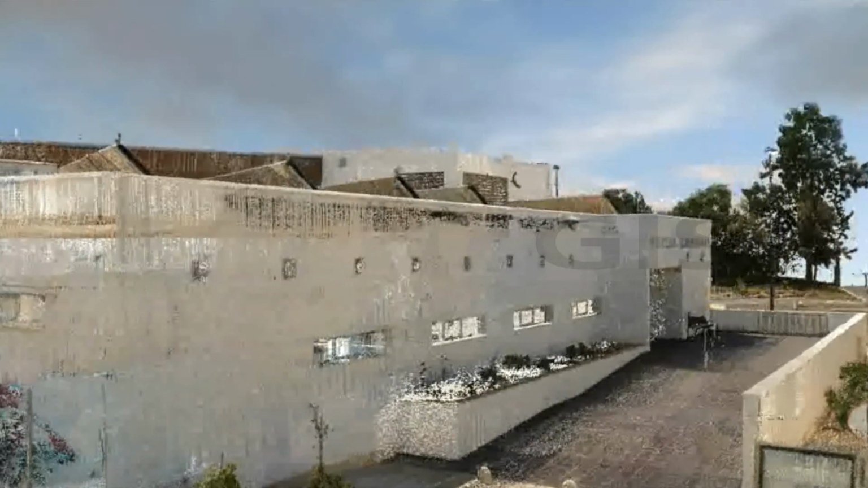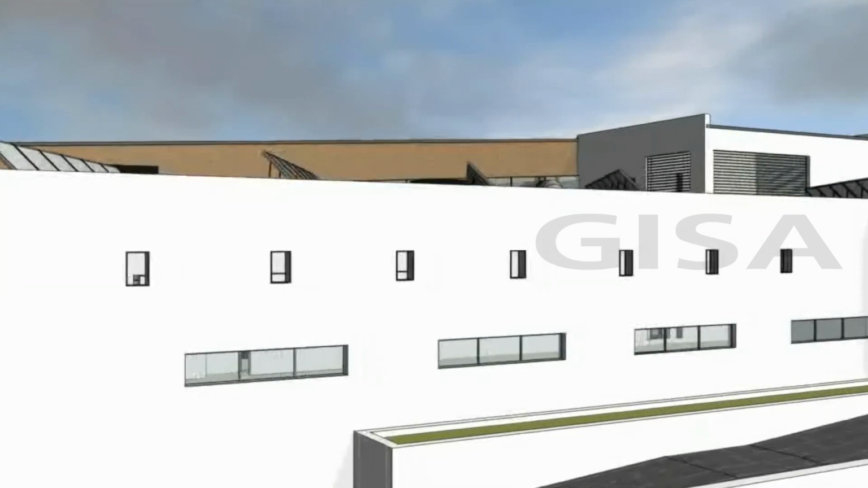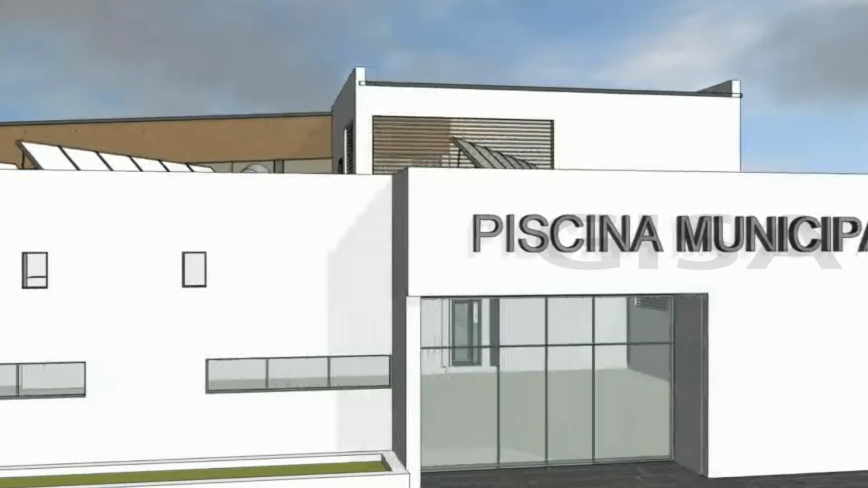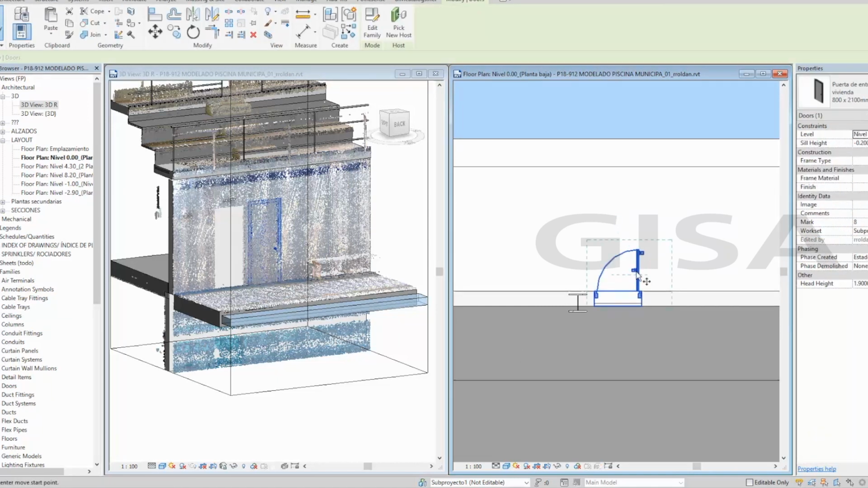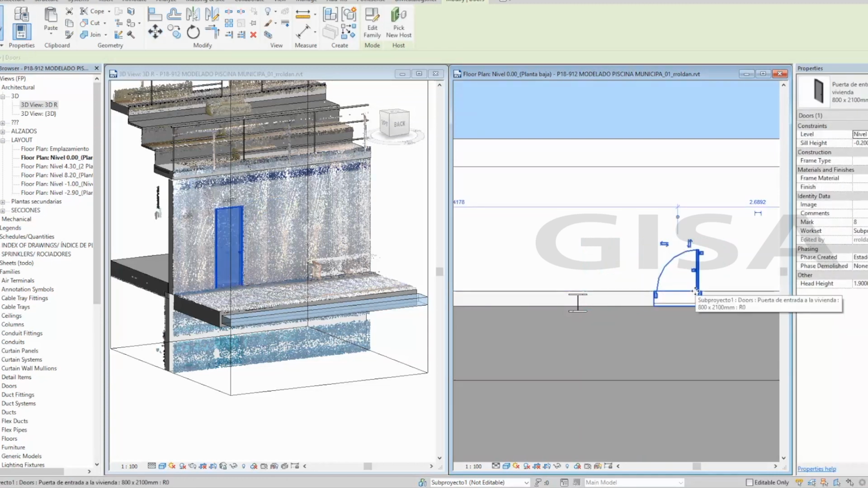Since we have all the facilities modeled in BIM, we can obtain as-built drawings and documents of the building in a reliable and precise way. Also, because we have all the information in a single model, any modification that may be made, which would affect the different disciplines, for example, a change to any architectonic level, would be updated automatically in any of the other disciplines affected.